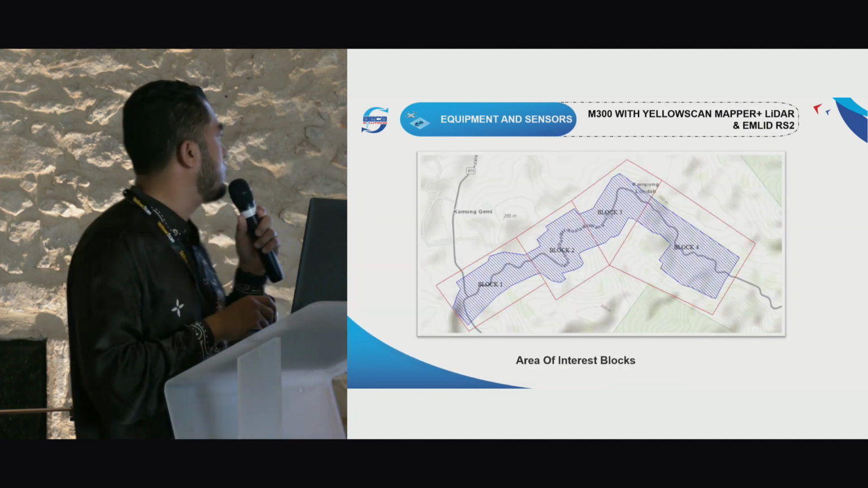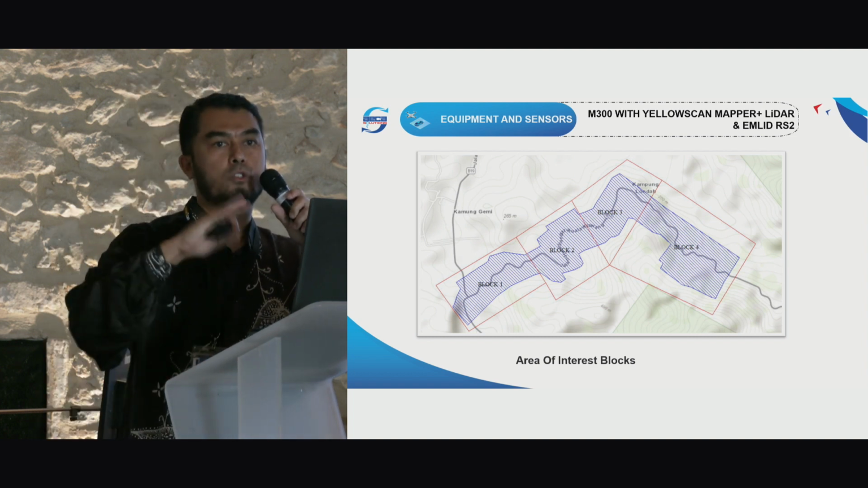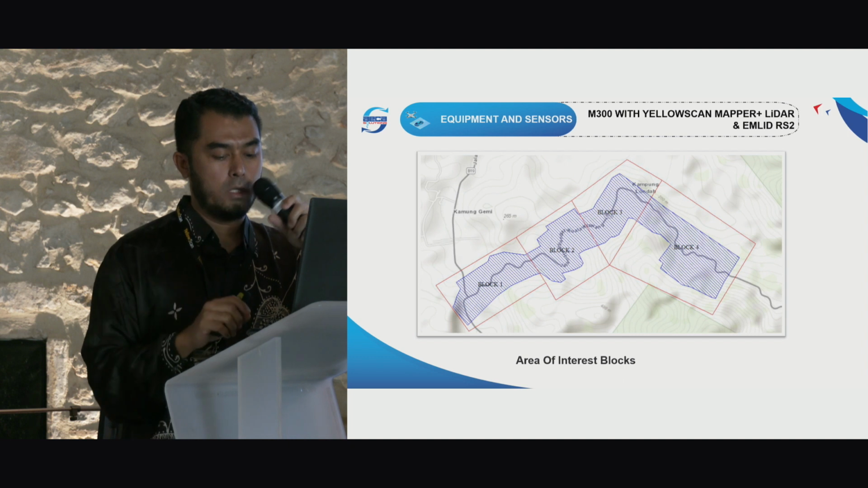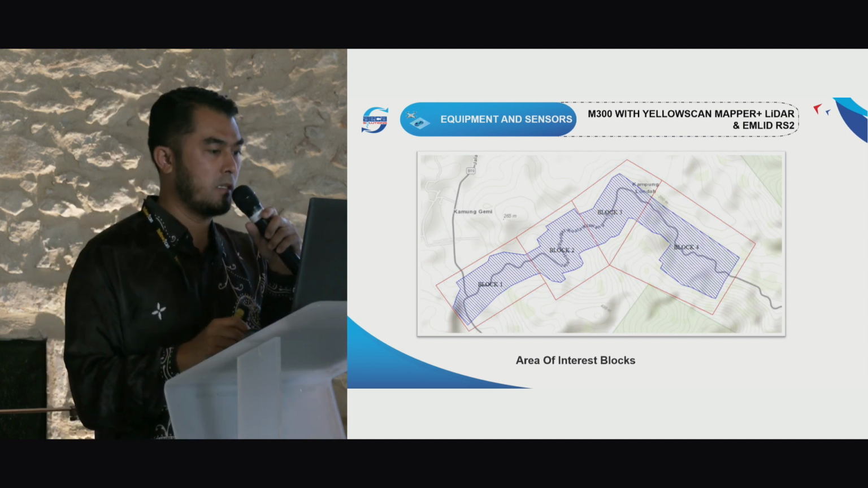In this area we know there's no development, so the SRTM data is on point. So we didn't go around and confirm the SRTM data.